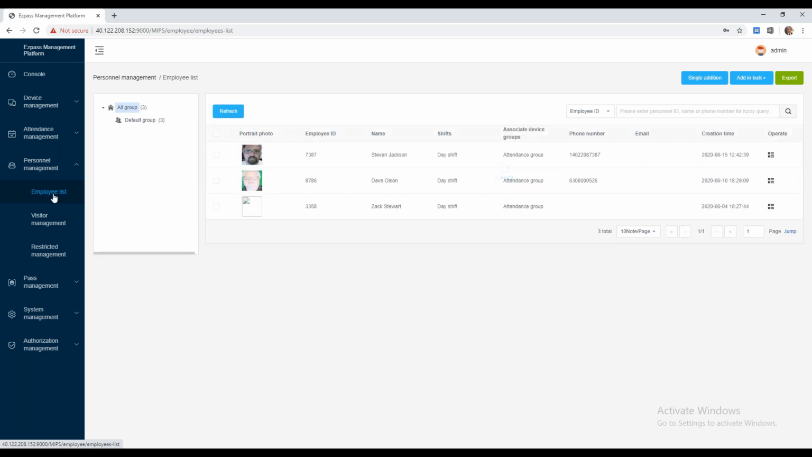Personnel management is another very useful tool within this software that allows us to bulk upload existing employee databases or make single additions of a new employee or personnel.